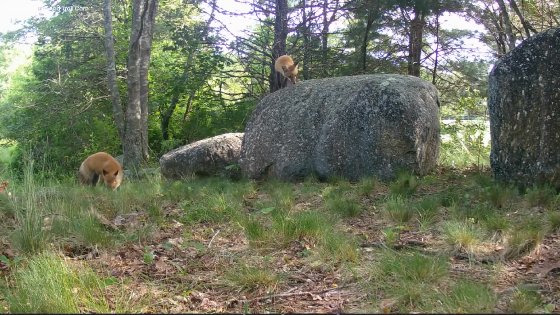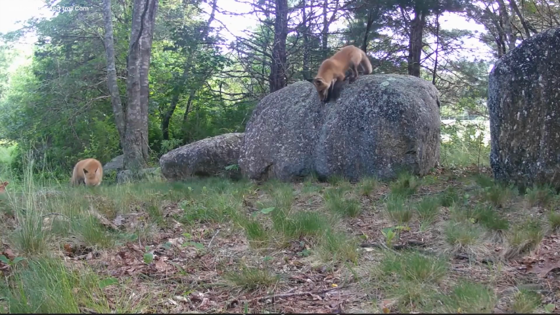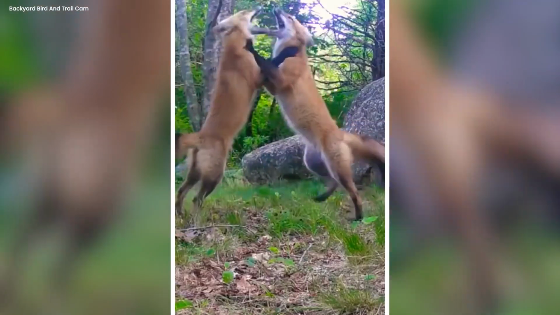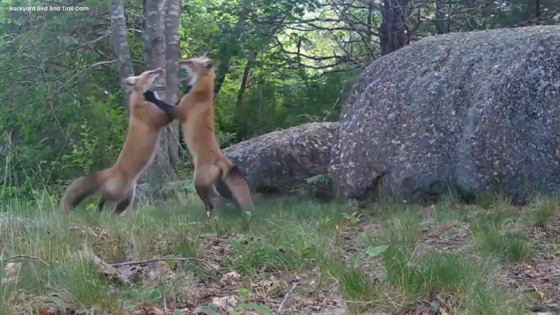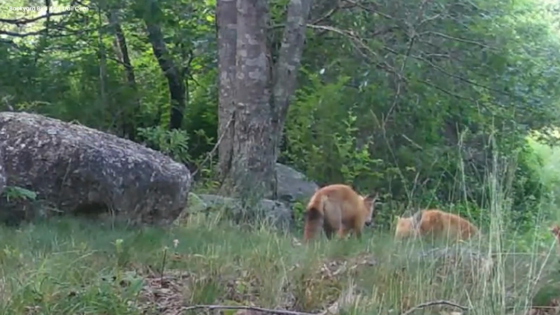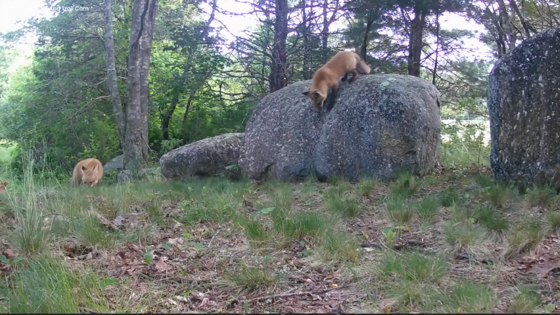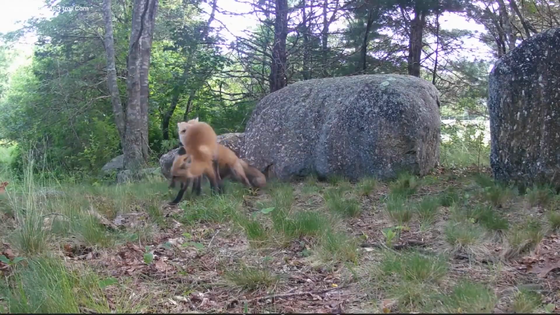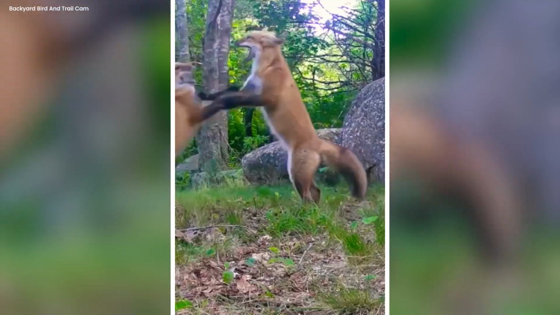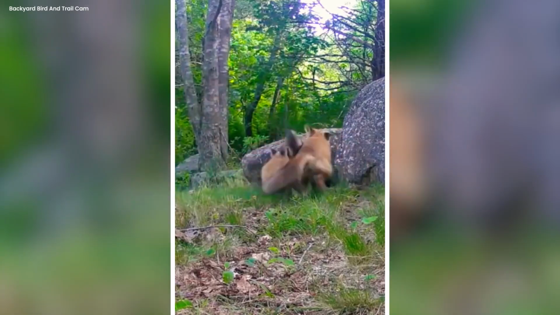Fox's dominance duel. On June 24, 2023, a captivating video captures a skirmish between two foxes striving for social supremacy. This rare display of animal behavior unfolds on a trail cam. After moments of tranquility, the conflict ignites when the second fox leaps off a rock. While the battle persists for several minutes, the video concludes without revealing the ultimate victor.